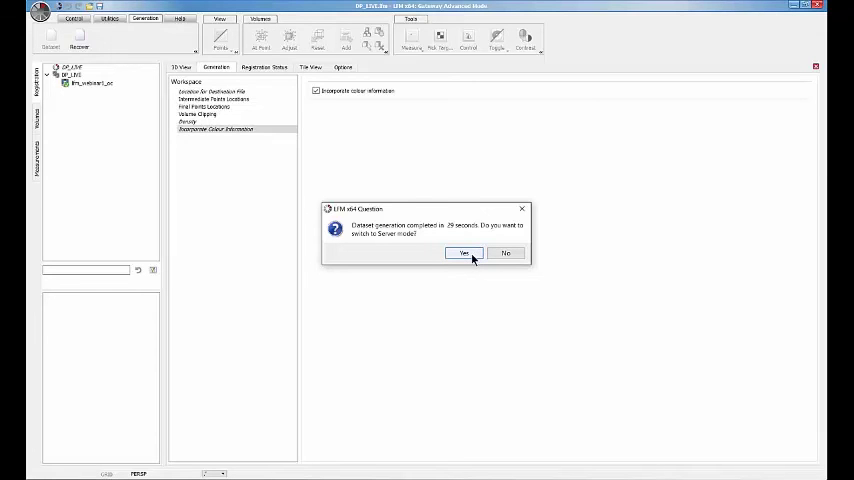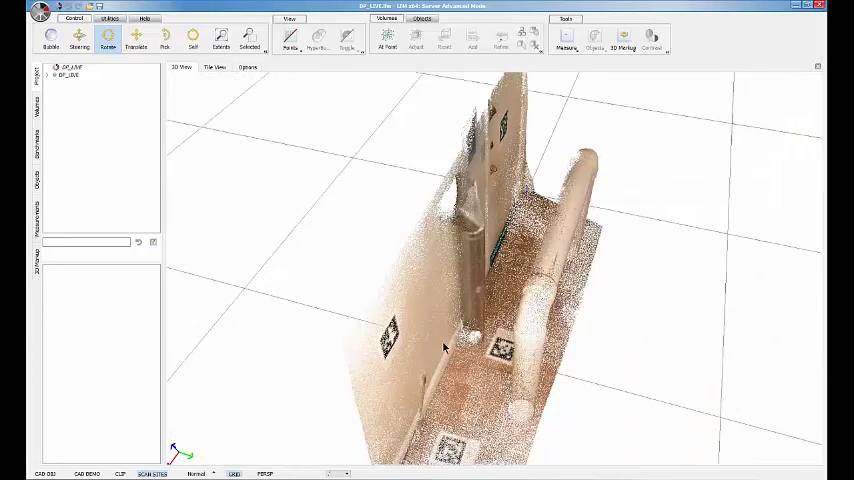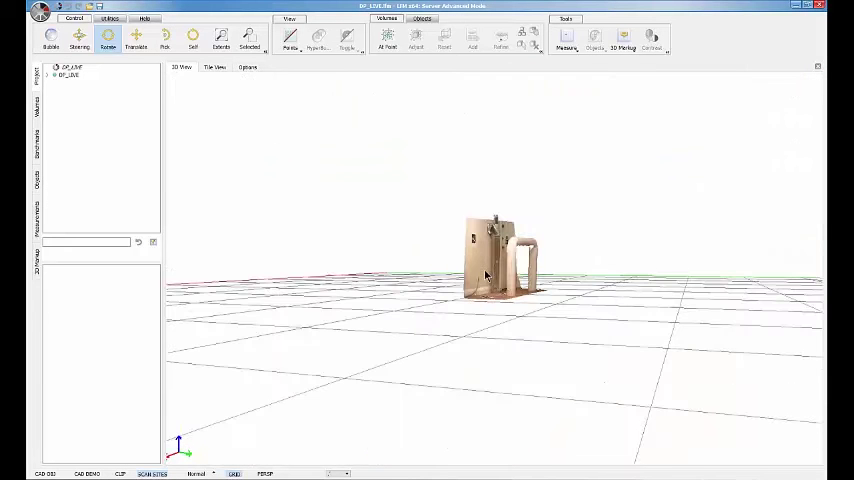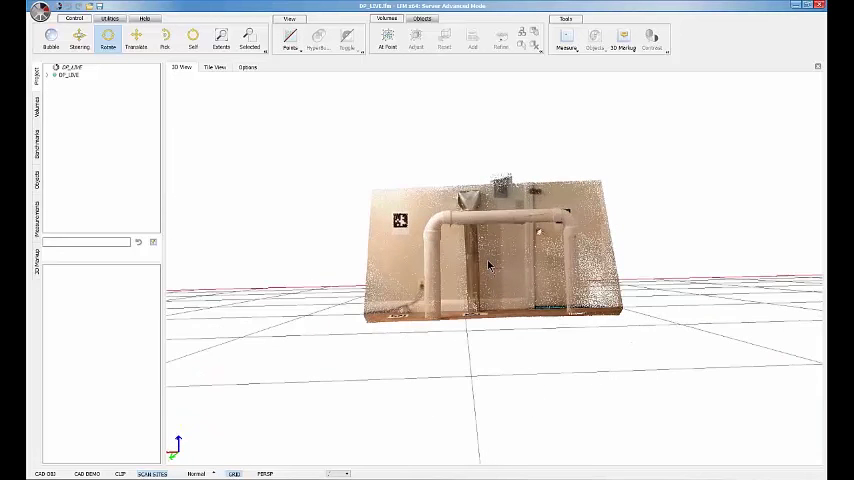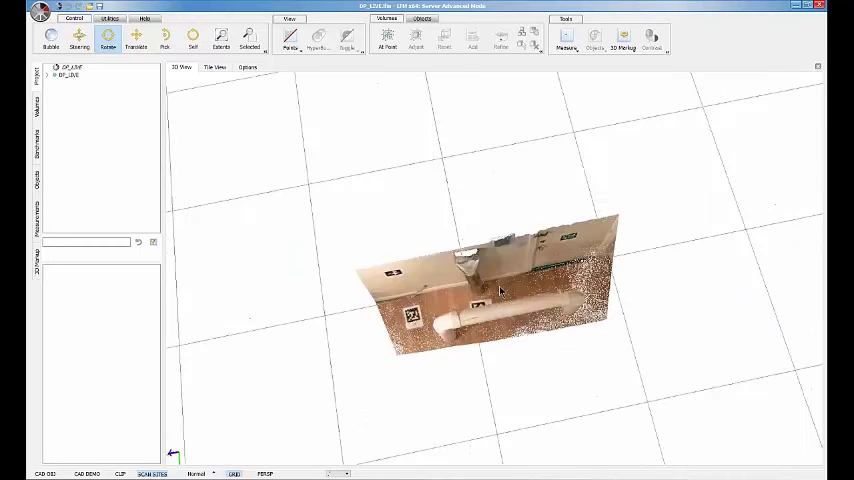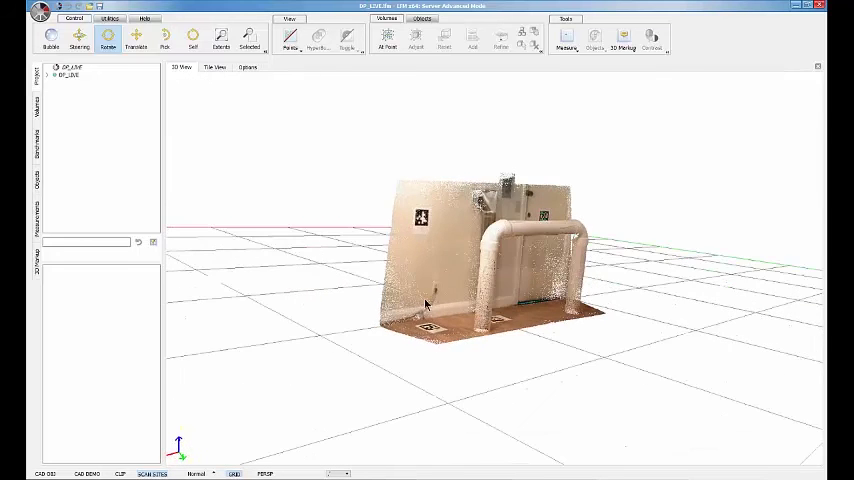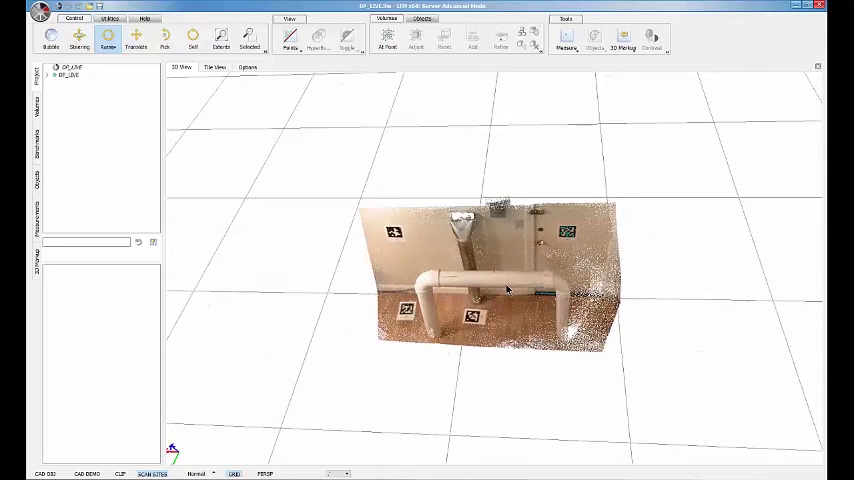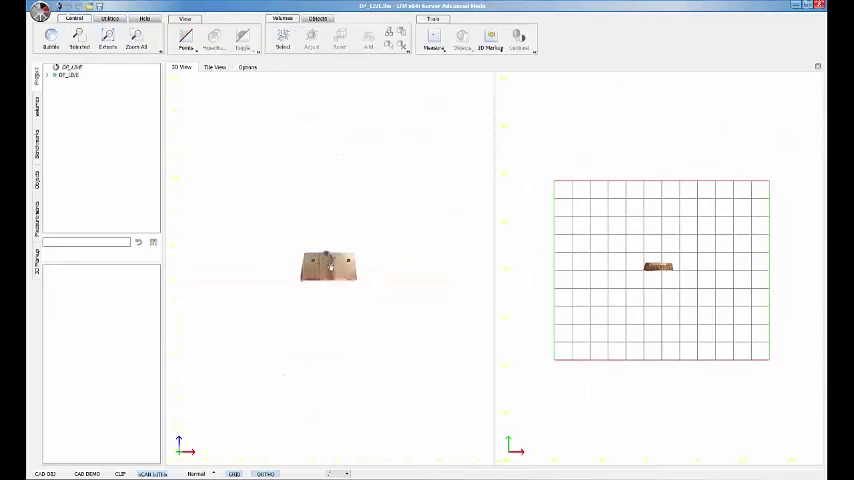So that quickly had finished, and of course it should because it was a tiny scan. Double click centers my view. I'm in that perspective view. We can switch over to our ortho.